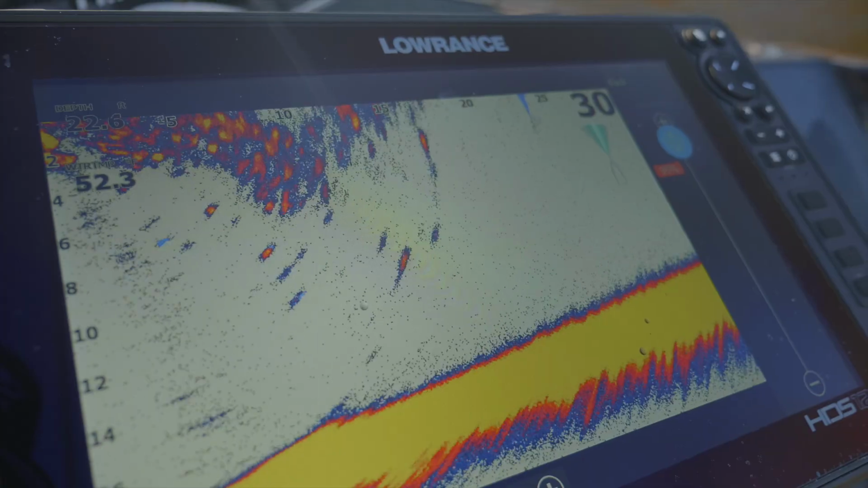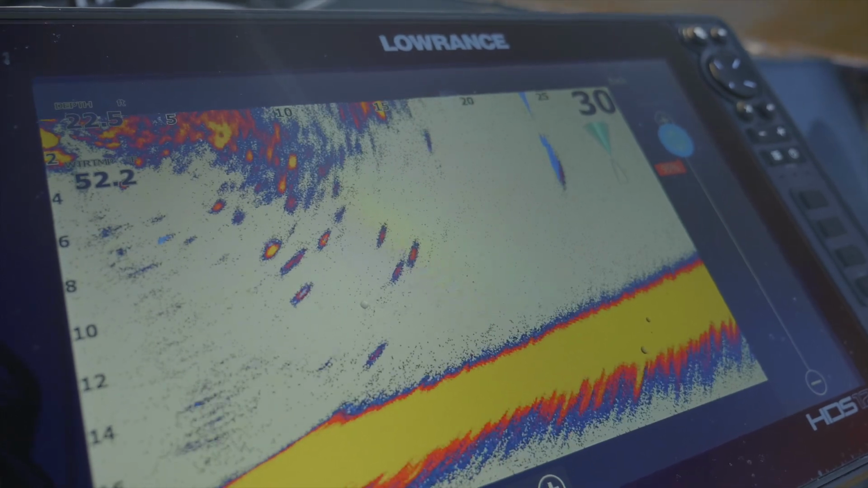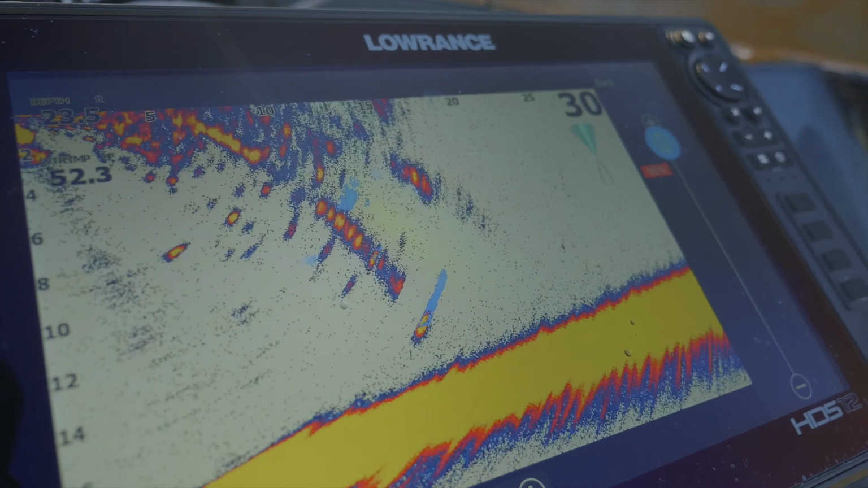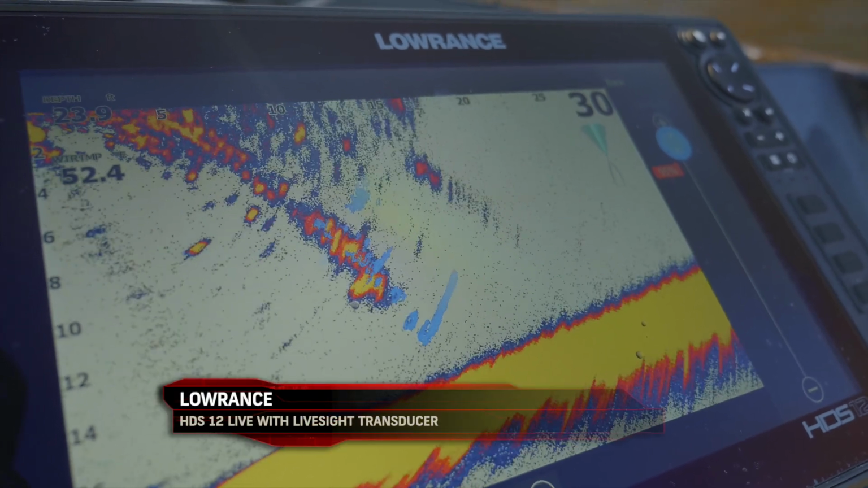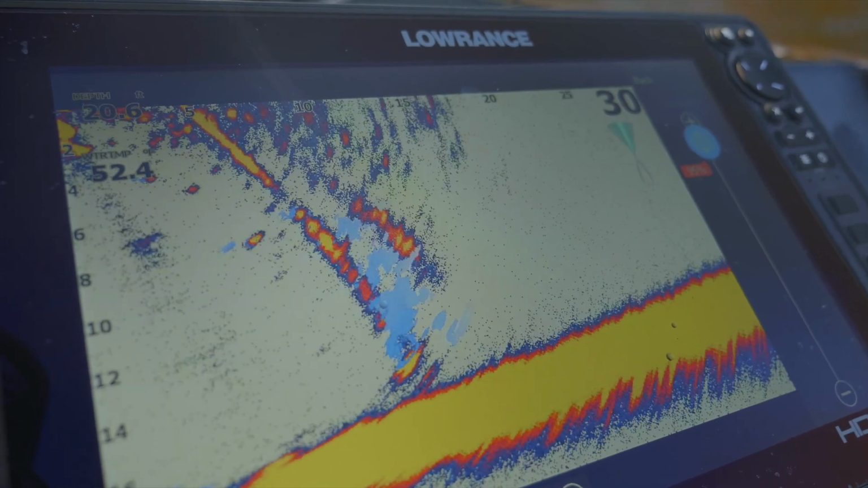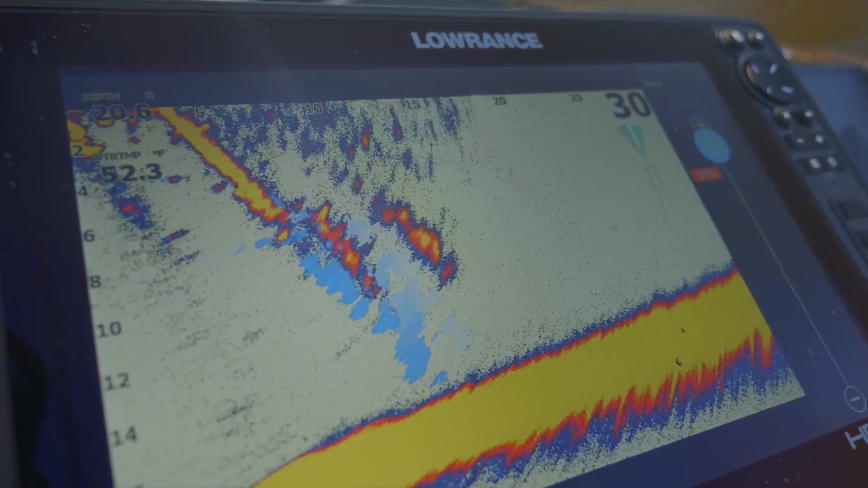So I'm going to pitch the jig right out in front. Oh, there it is. I can see it coming down on the graph. That is so cool. I'm jigging it. Oh, wow. I'm watching it swim right back to me. As I get closer, I can even see my line. And now when I reel it up it comes.